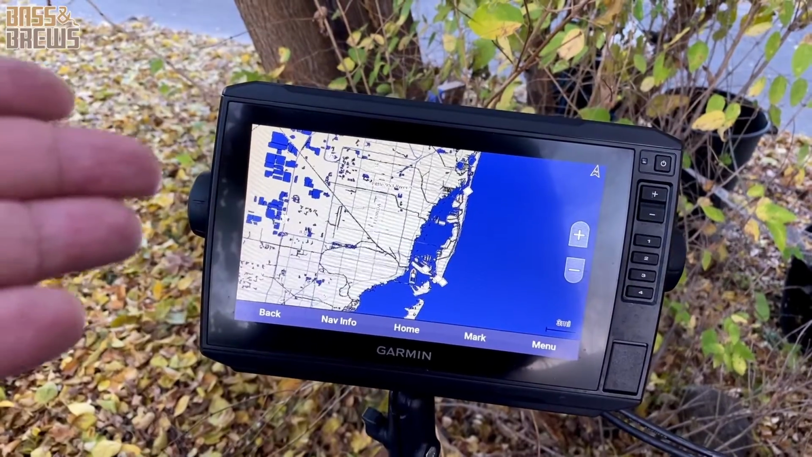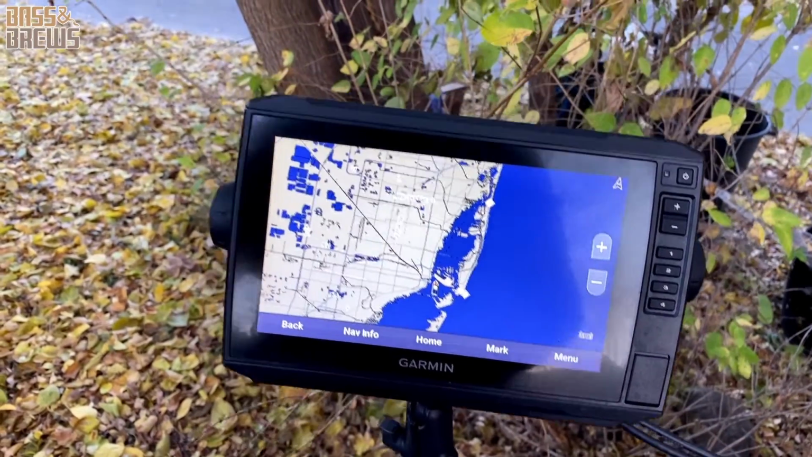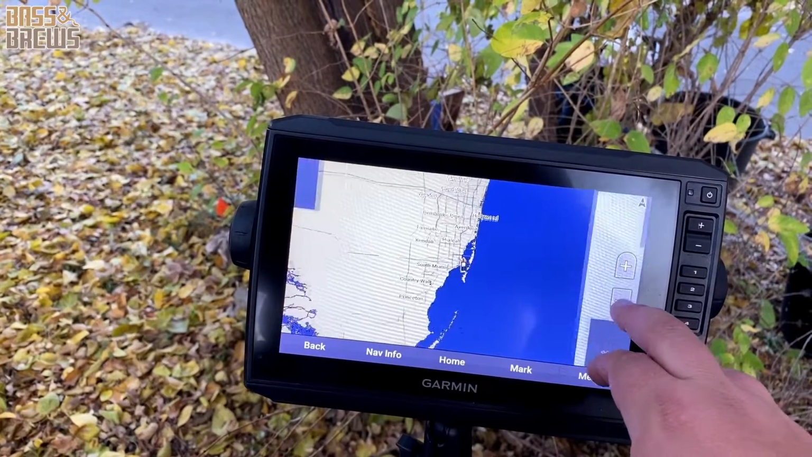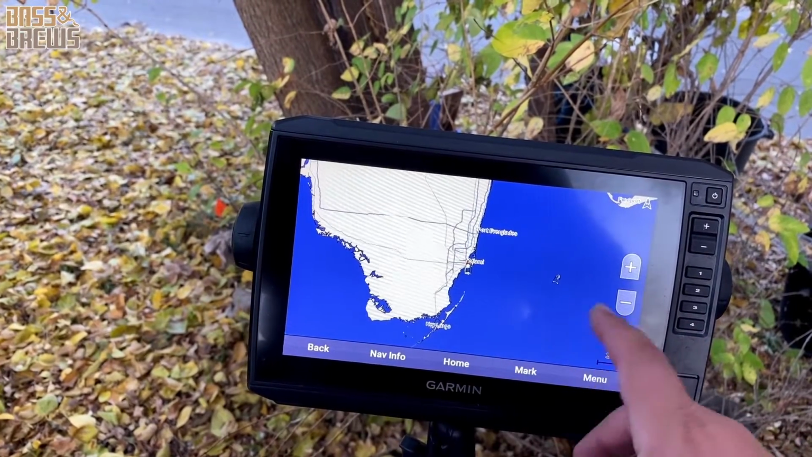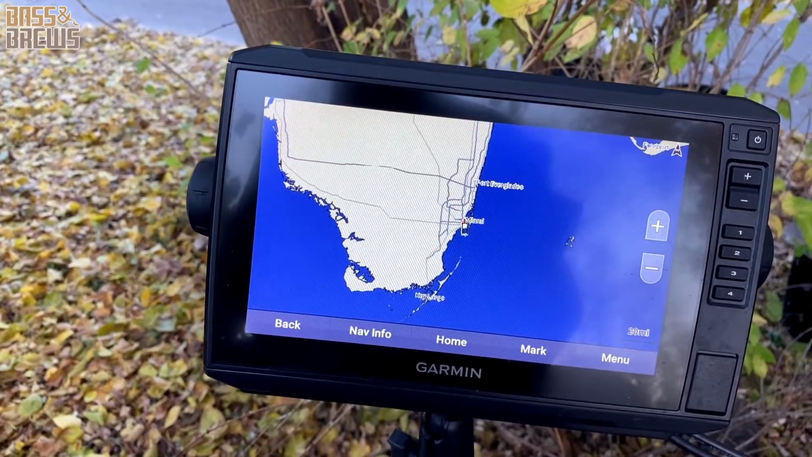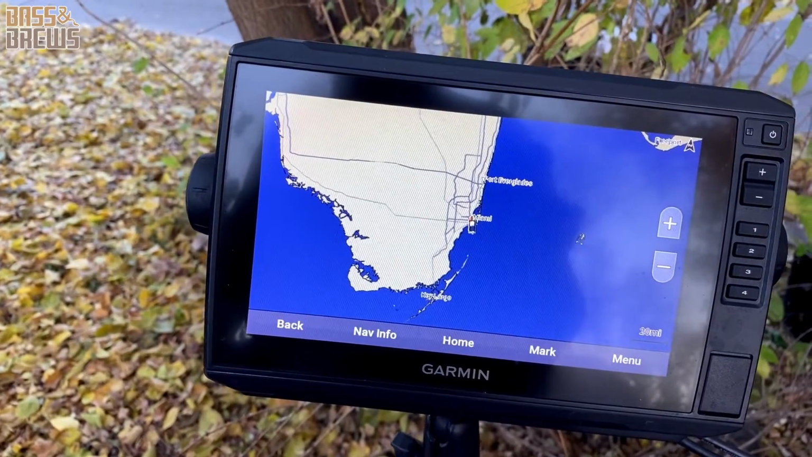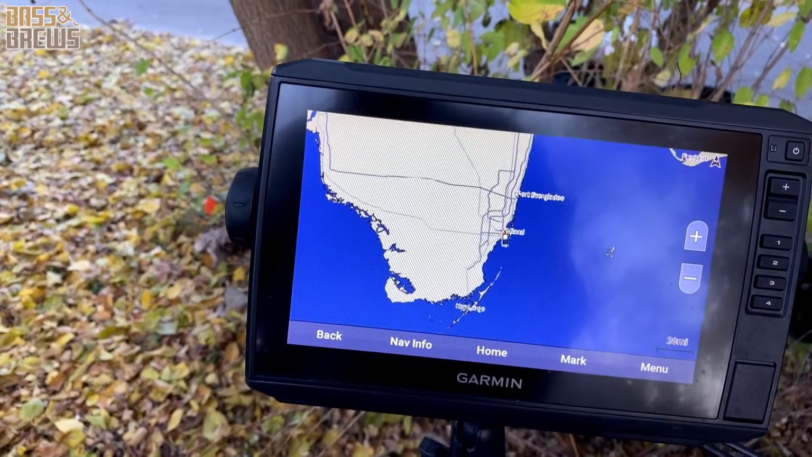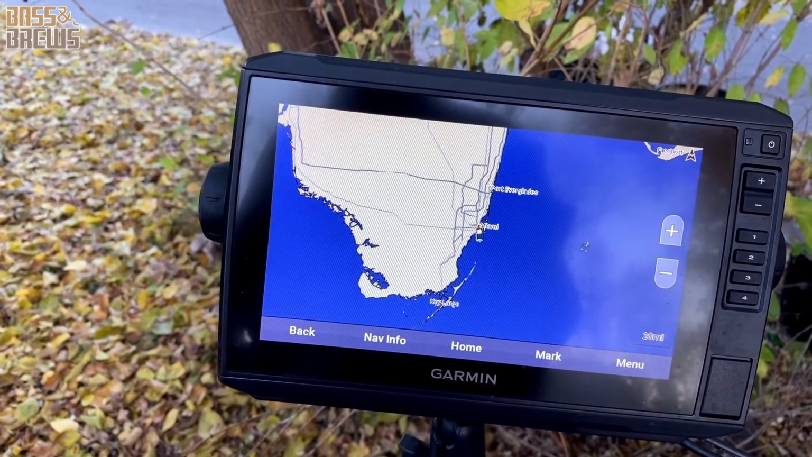Here we're in simulation mode, so it doesn't really show us here. I'm not really sure exactly where we are even. I think that's probably why it's not showing the US maps, because it's not showing us in the United States, which is kind of strange. But yes, this one comes with all those pre-loaded. I didn't have to buy any card or anything extra, which is fantastic.